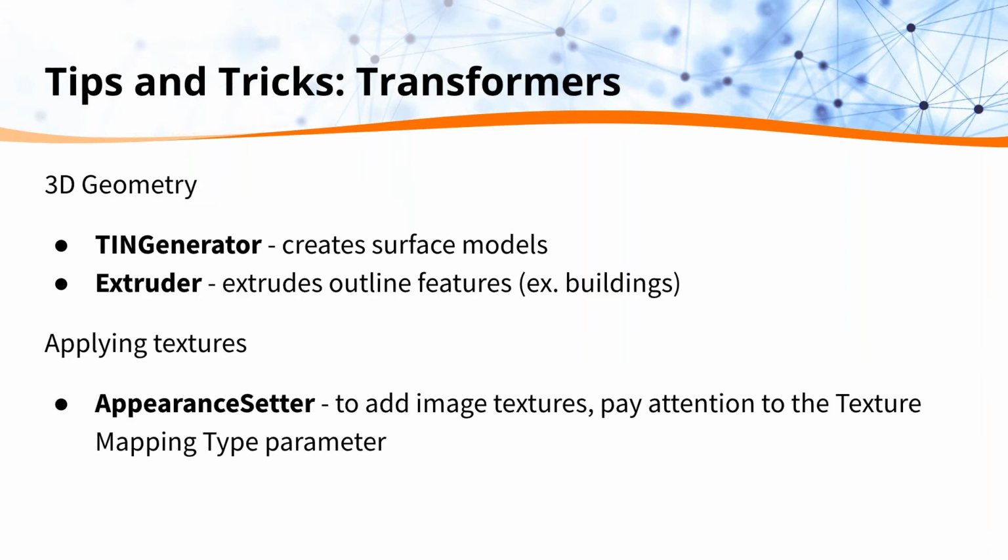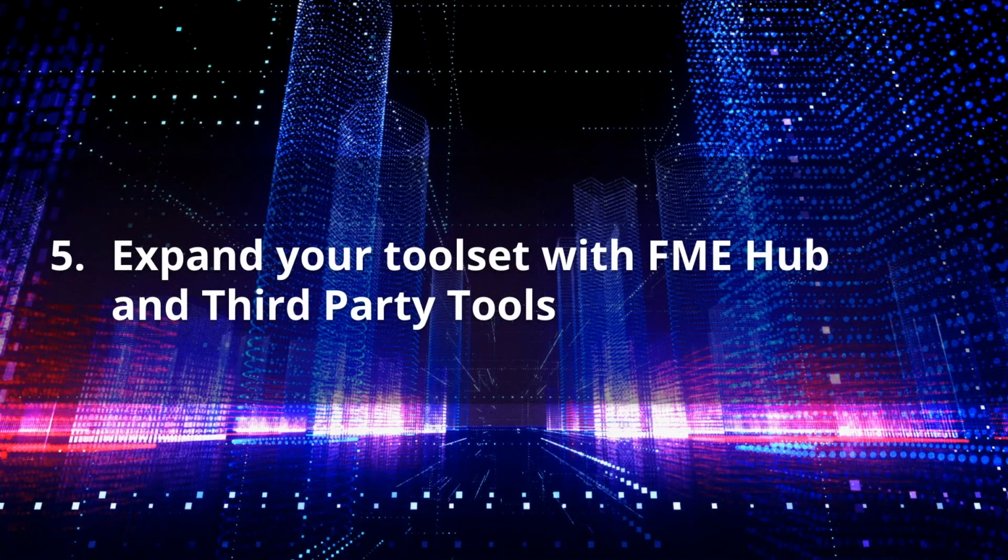Tips and tricks for transformers. In the 3D geometry department, you've already seen some of the surface creators from Richard. I've used the TIN generator, which creates the surface models, and the extruder was actually the one that created the buildings. Applying textures, I used the appearance setter to add image textures, and Richard had mentioned as well about the texture mapping type parameter, so do pay attention to that. With that, I will hand this back to Kaylin.